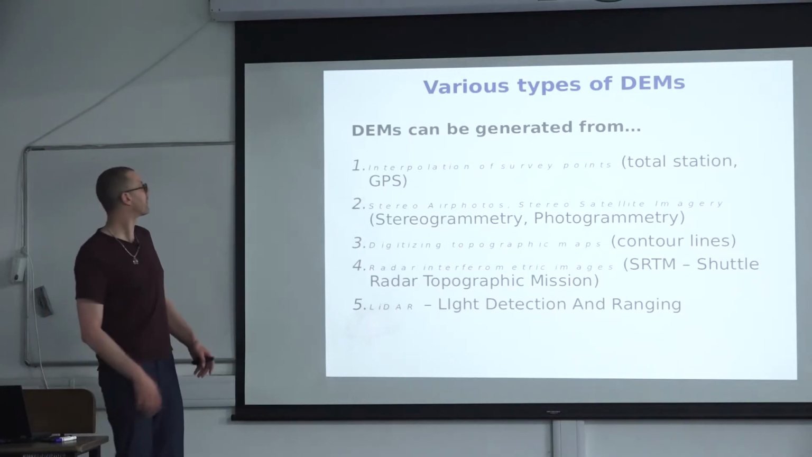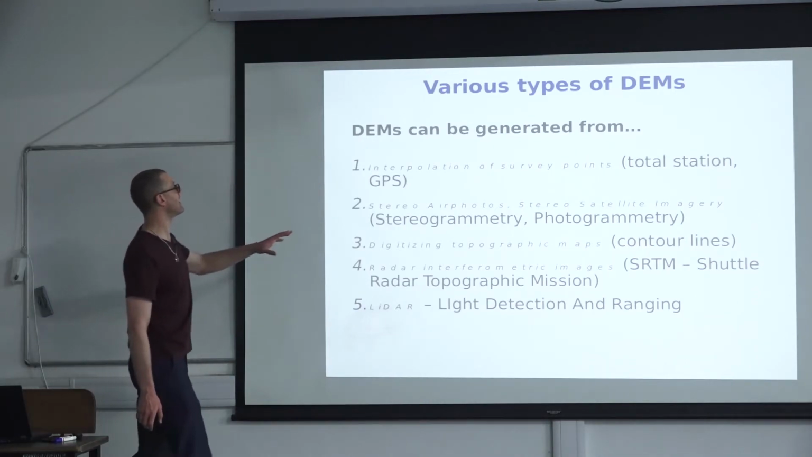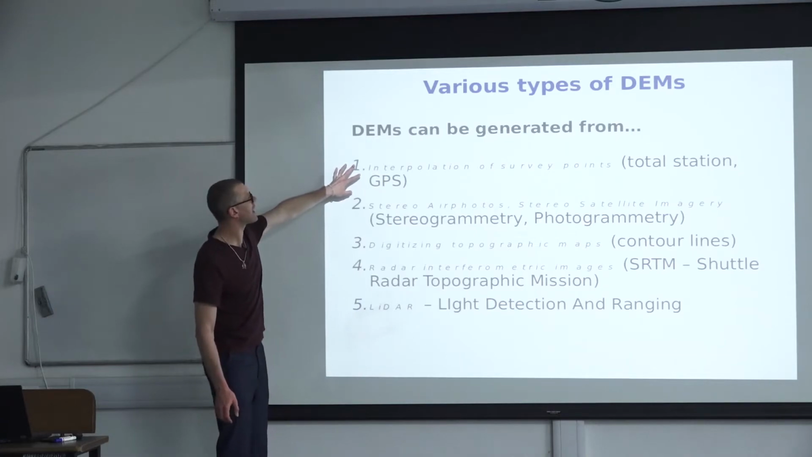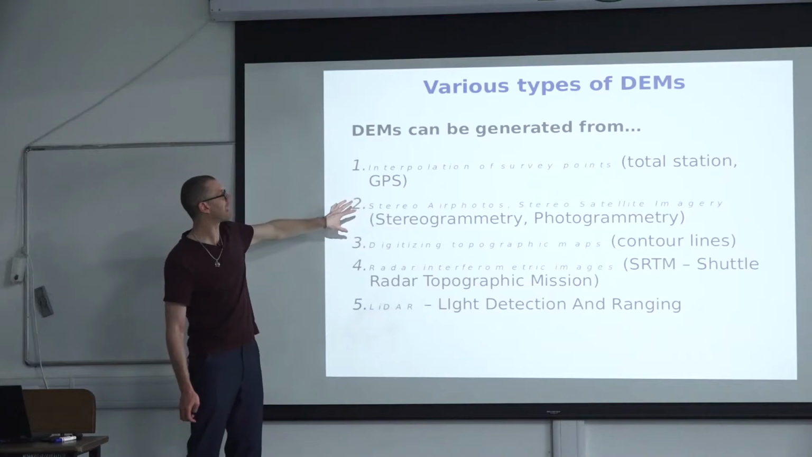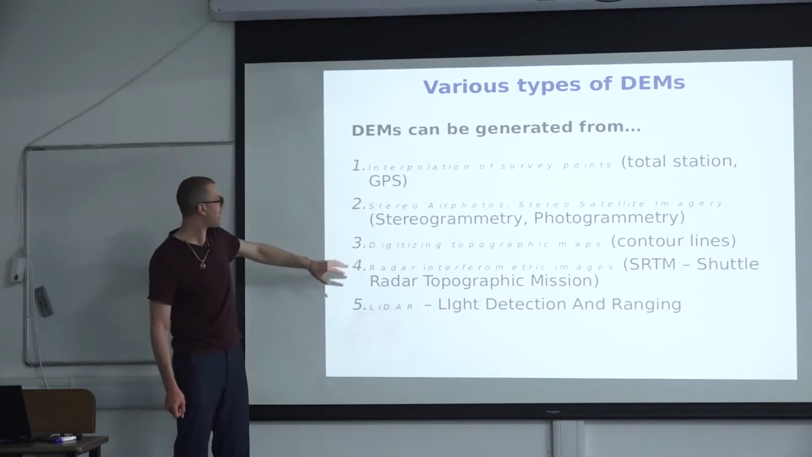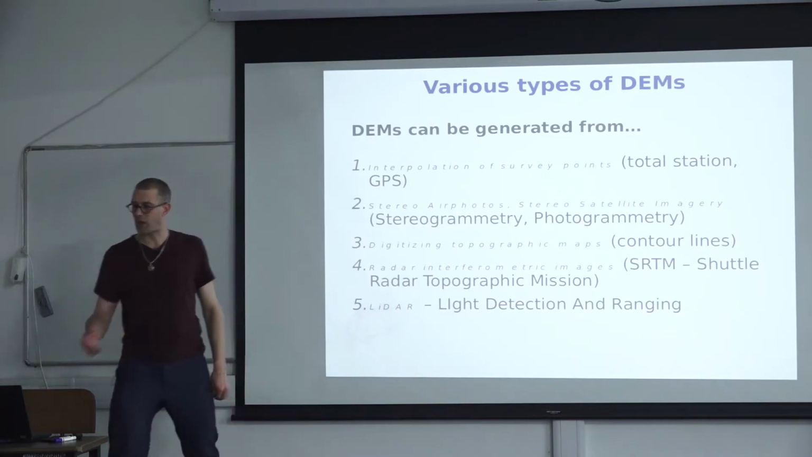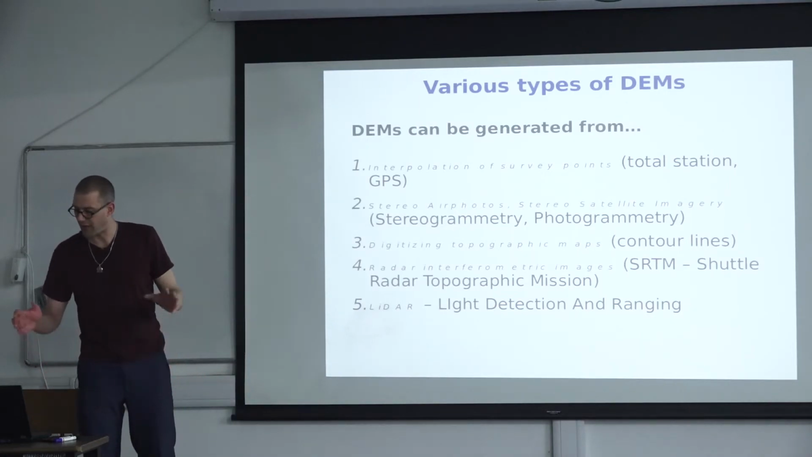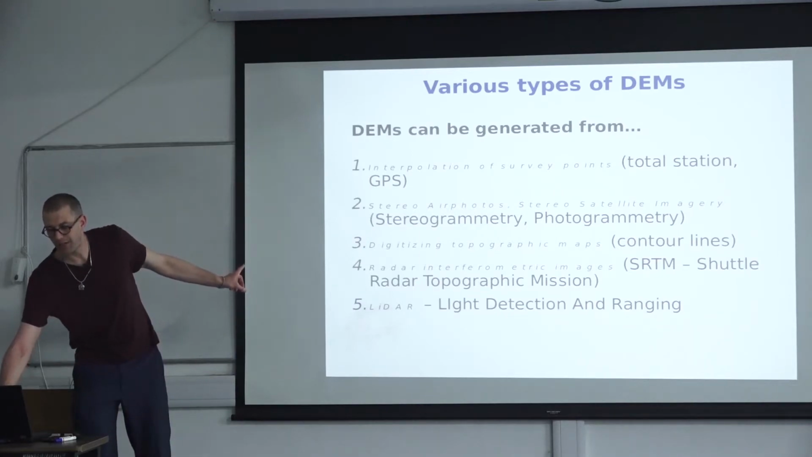So, okay. I wanted to talk about how we can generate DEMs, and I wanted to talk about interpolation of survey points, a little bit of stereo air photos and stereo satellite imagery, about digitizing topographic maps, about radar interferometry, and LiDAR. And some of those I go through much quicker because I assume that you have heard about them before. So let's talk about interpolation of survey points.